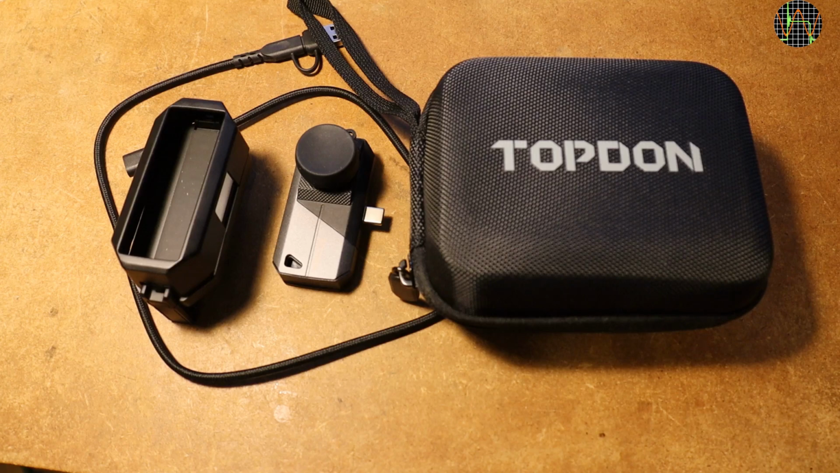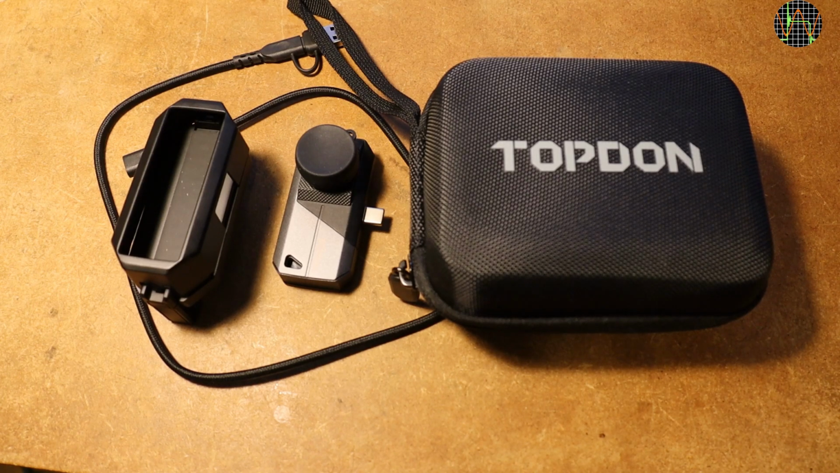To wrap this up, I quite like the TS001 and I would like to thank TOPDON for sending it in. My main application is using it for electronics and electrical applications for which I find its narrow field of view works great. For other applications like surveying of buildings for thermal leaks, the TC001 with its wider view and autofocus may be better suited. The app is the same for both.